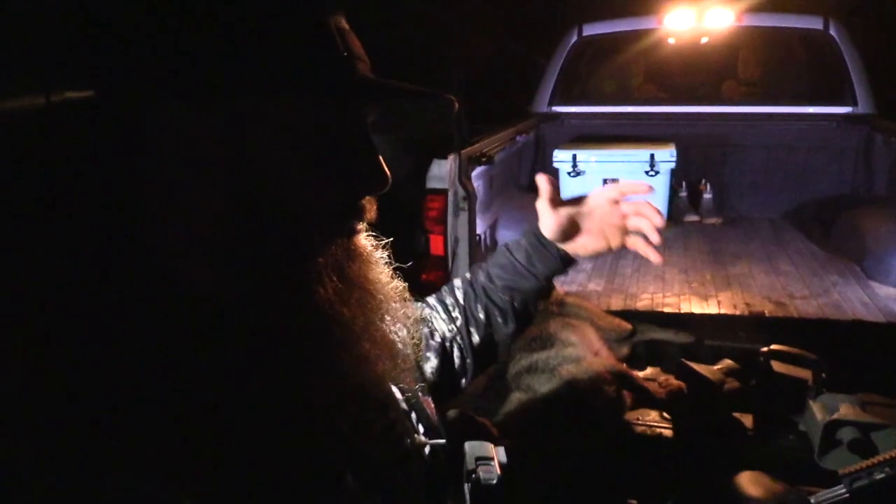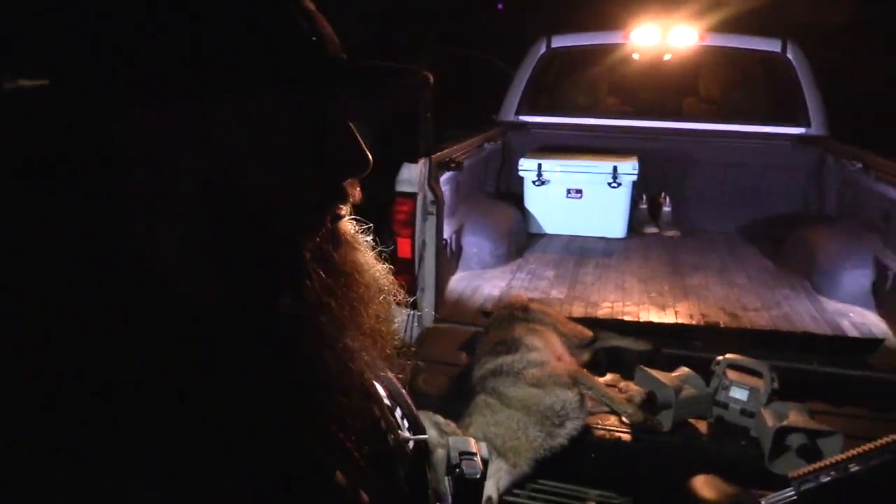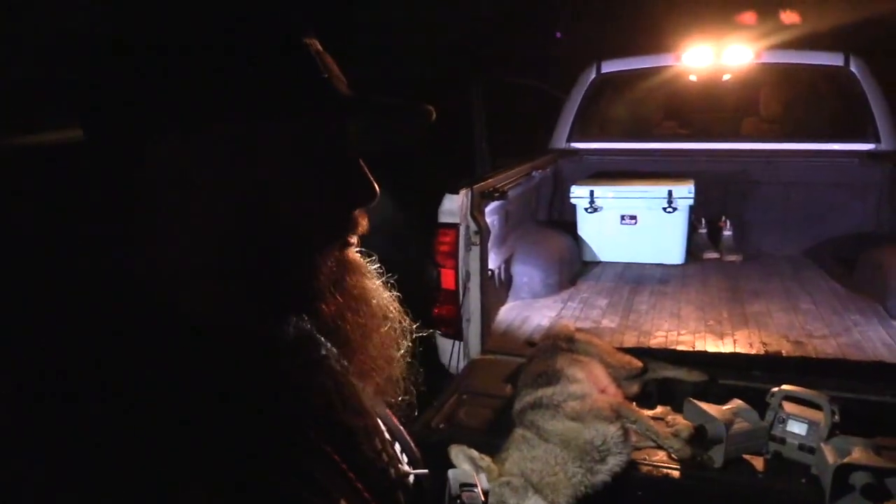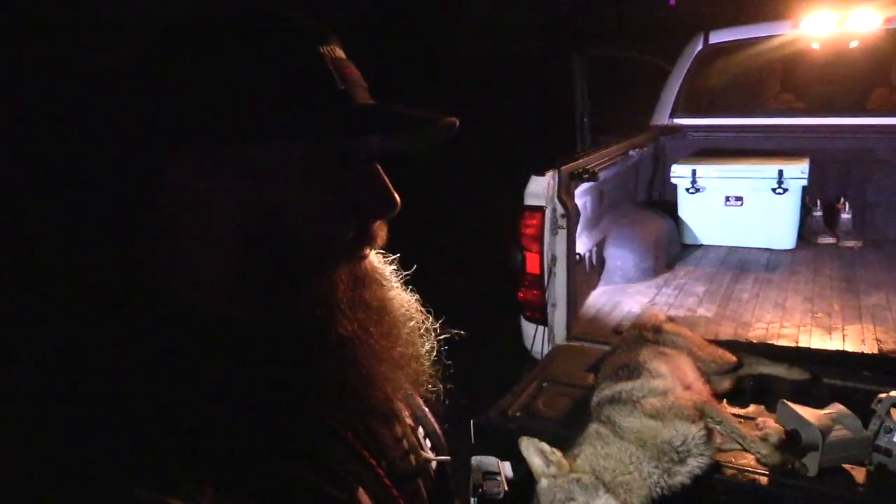I love doing that type of stuff, and I definitely like the real low pressure. If you shoot a dog, you shoot a dog. If not, you're out having a good time and hunting. It's 11:23. We've been hunting for probably 2.5 hours. So not necessarily just absolutely killing ourselves, but trying to put dogs in the truck and trying to create an episode for you guys, which is the main thing right now. And fortunate enough for us, we were able to make that happen.